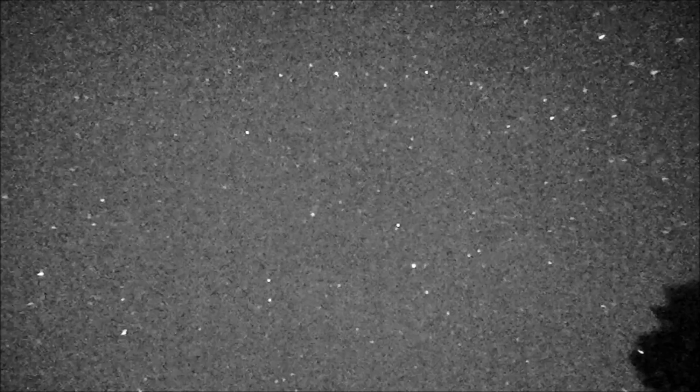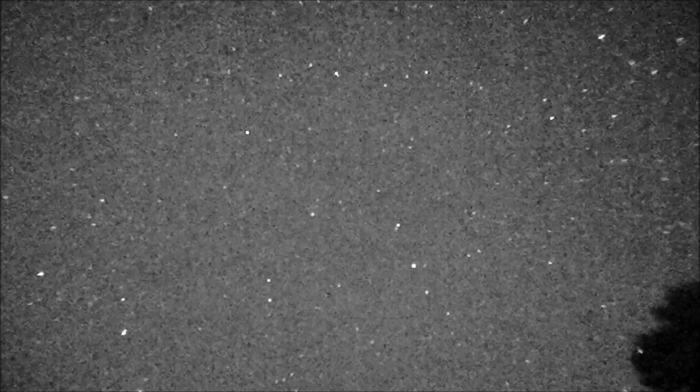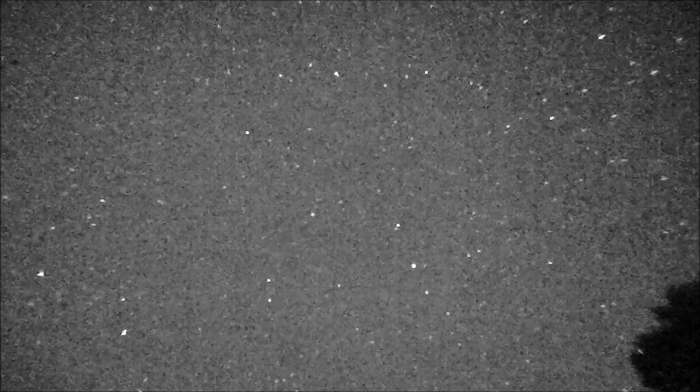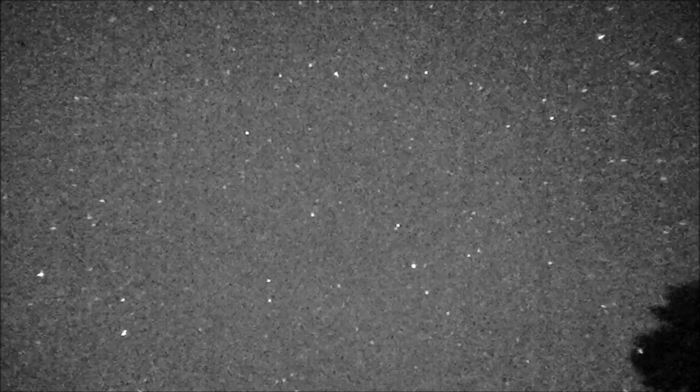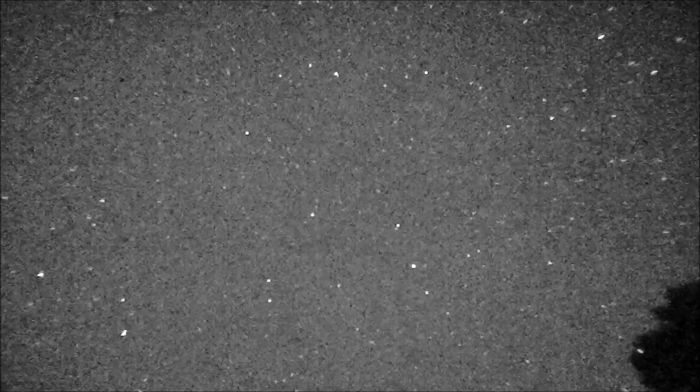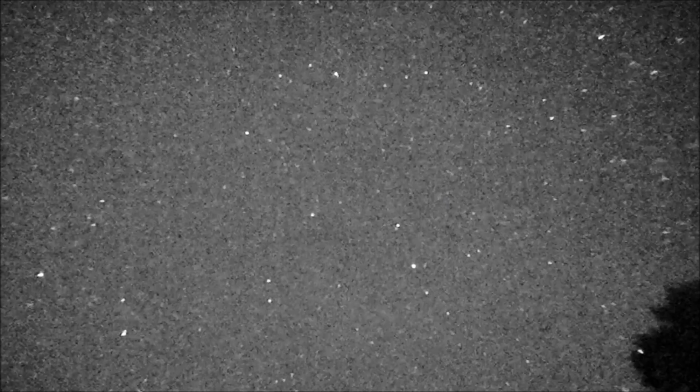And there's also vignetting in the corners. And this is like a one-click magnification, because if I didn't, it would look even worse. Yes, there's a lot of noise, but you're actually seeing stars in live time. Up, there's another one. It's going from left to right, sort of in an upward direction.